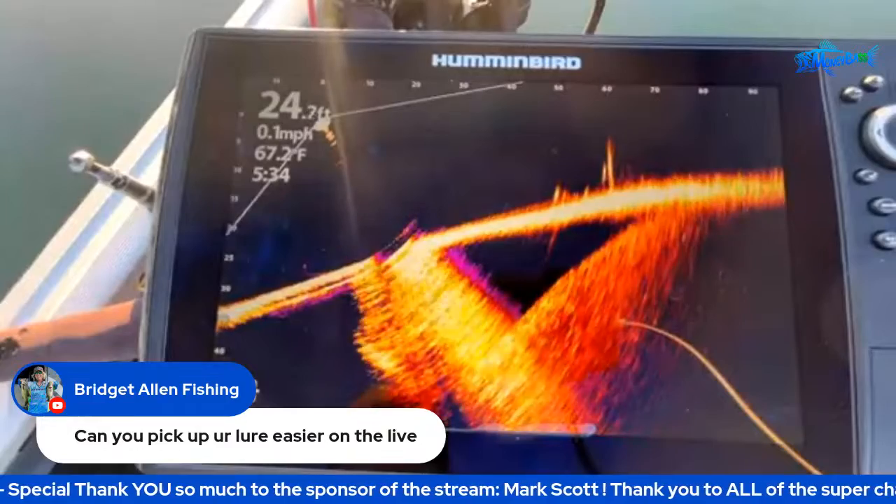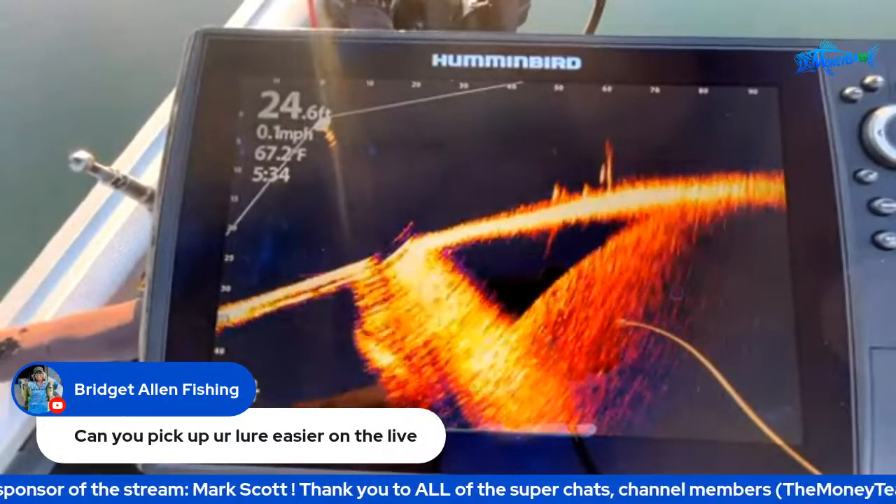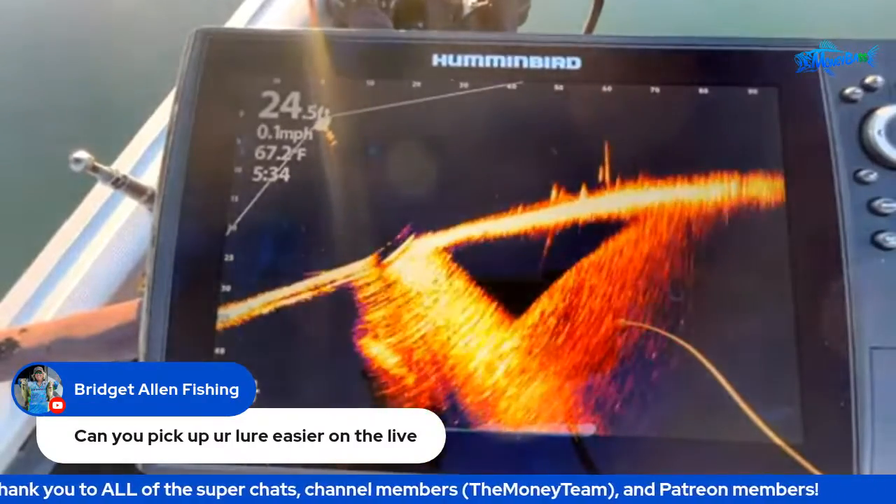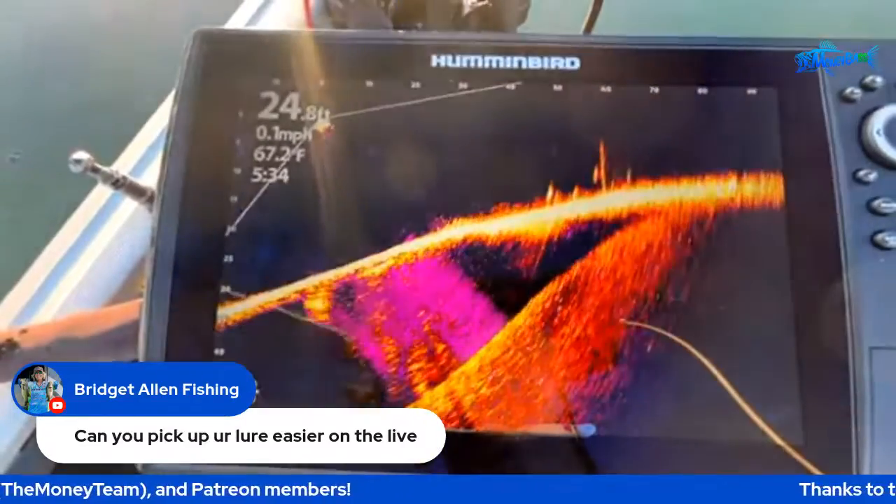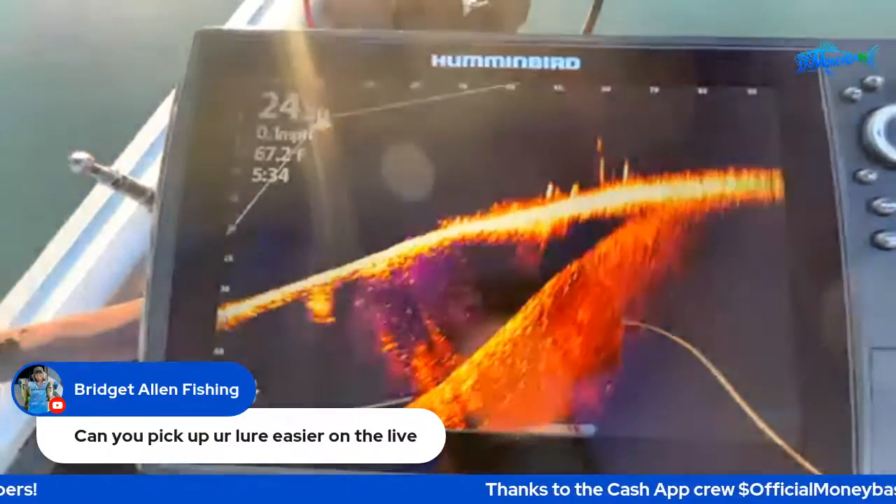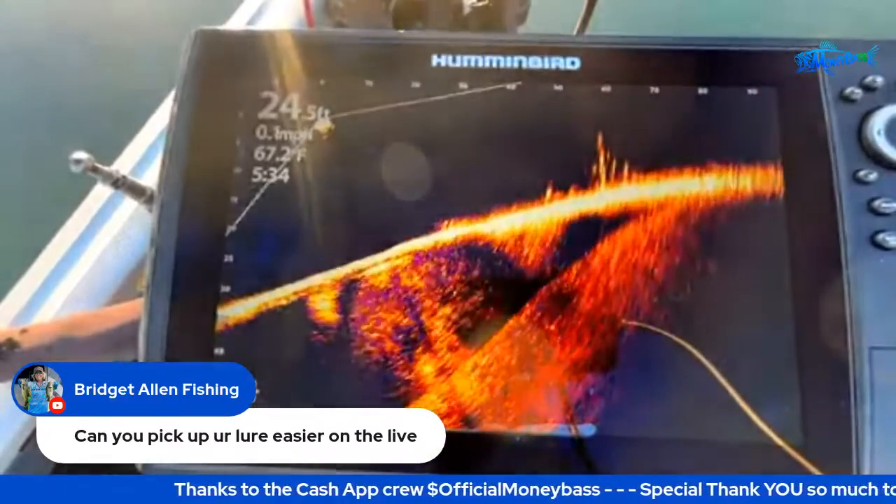All right, Bridget Allen says, can you pick up your lure easier on the live? So I am only 27 minutes into using this since I'd completed everything. But take a look at those fish out there sitting at 50 feet. You can see them coming off of that structure. So let me see if I can hit this right at about 60, because you see those fish right there on the other side of 60. Let's see if I can get it, guys.